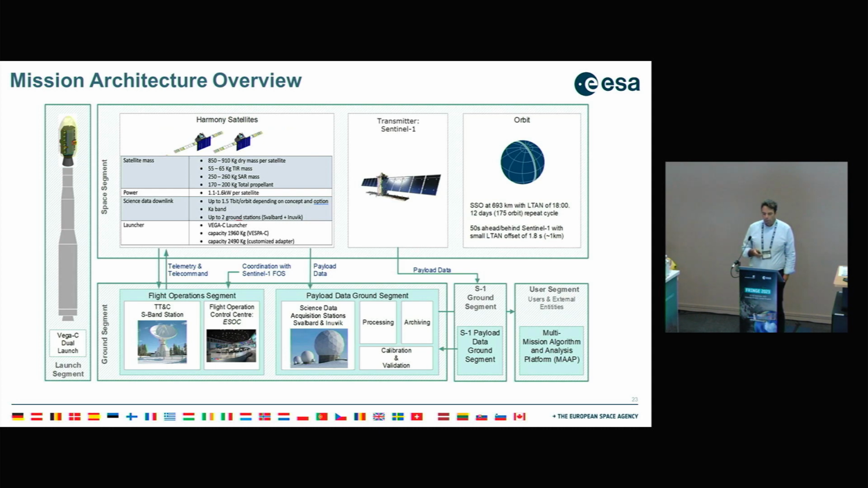Then, looking at the overall ground segment, it is a relatively standard ground segment, but of course things are different because we are using Sentinel-1 as our transmitter of opportunity, which means that we have to work as well with the raw data of Sentinel-1, to make sure the satellites are fully synchronized with respect to Sentinel-1. So the Sentinel-1 data will go, of course, to the standard Sentinel-1 PDGS, but then will come as well to the Harmony ground segment.